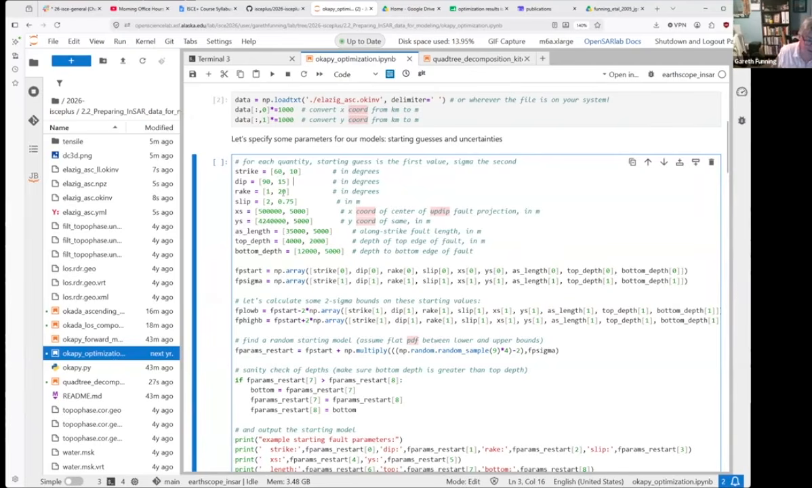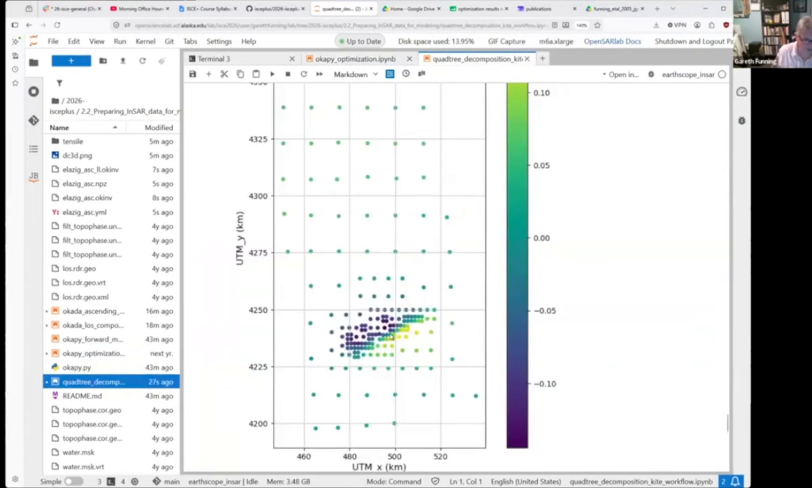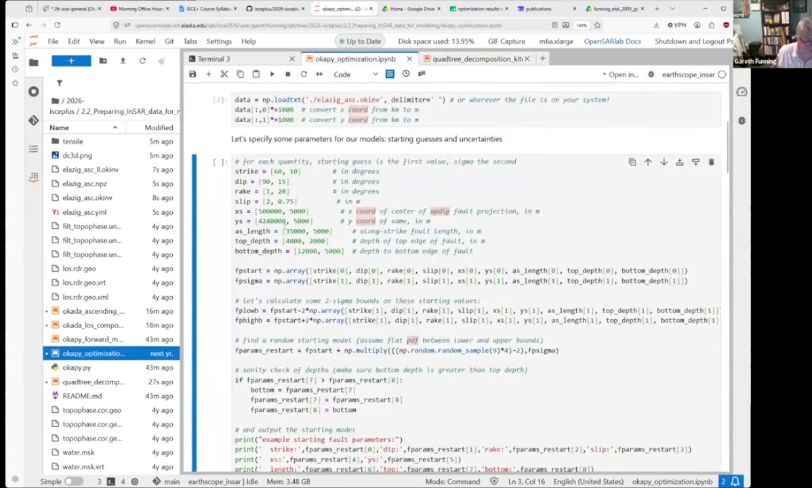The rake I'm going to assume is left lateral because the East Anatolian fault, that this earthquake happened on, is left lateral, but I'll give it a big uncertainty there. I'll let the slip vary a lot as well. And I guessed a location for the center of the fault about here somewhere. I said 500 kilometers for the X coordinate, and I don't know, 42 something in there for the Y, 4240. All right, cool. I guess the length is 35 kilometers plus or minus 10. Top and bottom depth, that was complete guesswork, but trial and error. You can refine these if you don't like them. But anyway, I think these work.